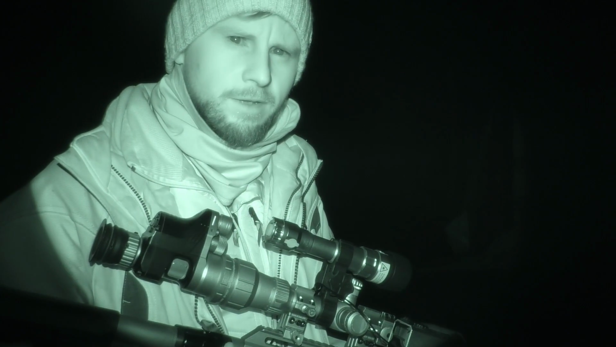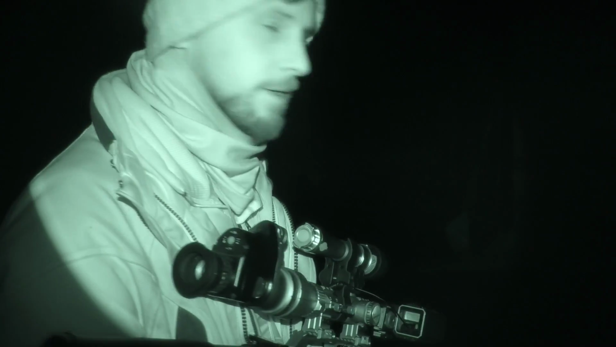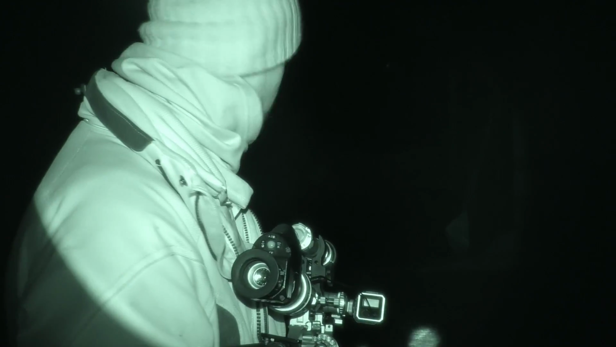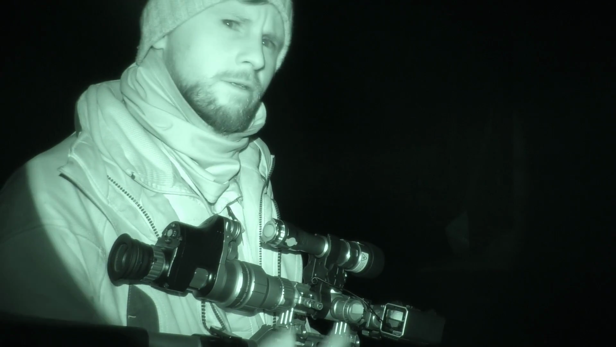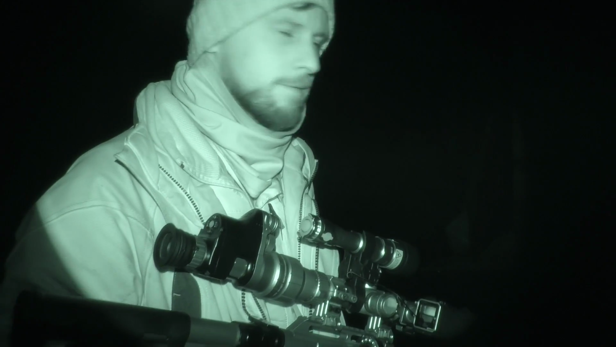We've had quite a few down so far. I can still hear them down there somewhere, a little bit too close, but I know they're about. So we're going to have a little look round the other side of the building, see what's going on around there.